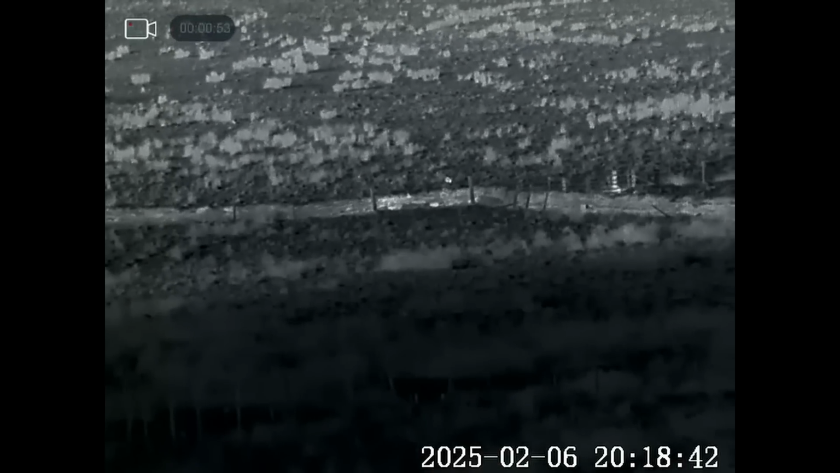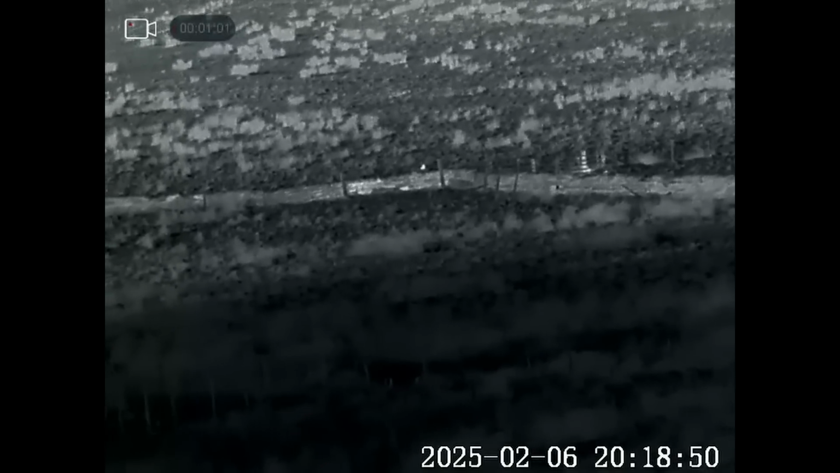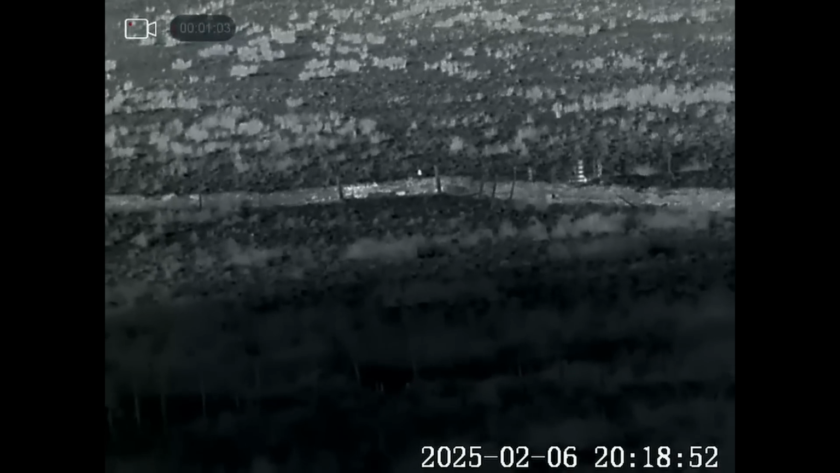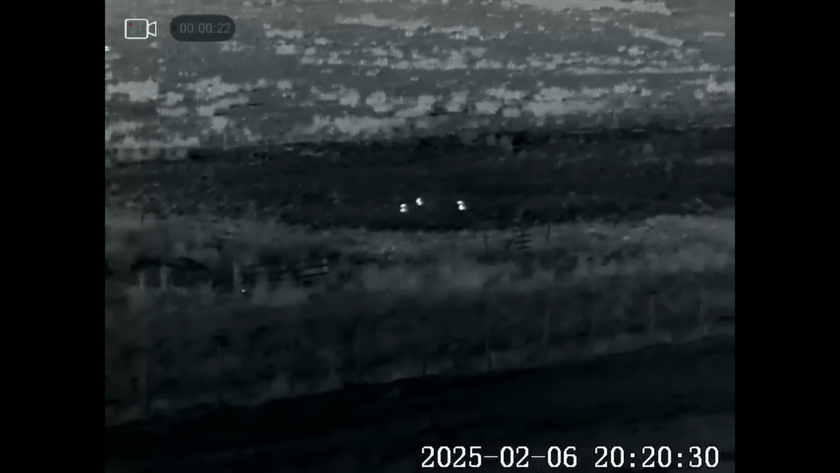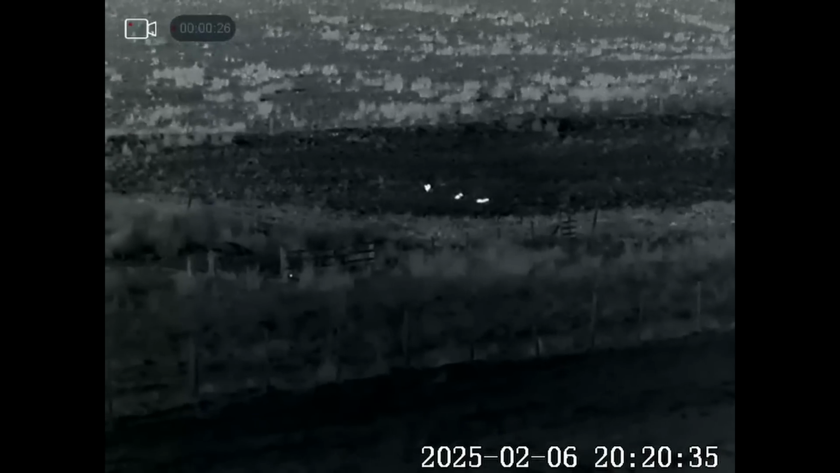And there's our first badger of the night. I was surprised to see it actually, because of the temperature being so low. Although badgers don't actually hibernate, they enter a state called torpor, which means they can sleep for days or weeks at a time, and then just come out on the warmer nights when they're wanting something to eat, when they're hungry. But obviously, they must have been quite hungry to be driven out.